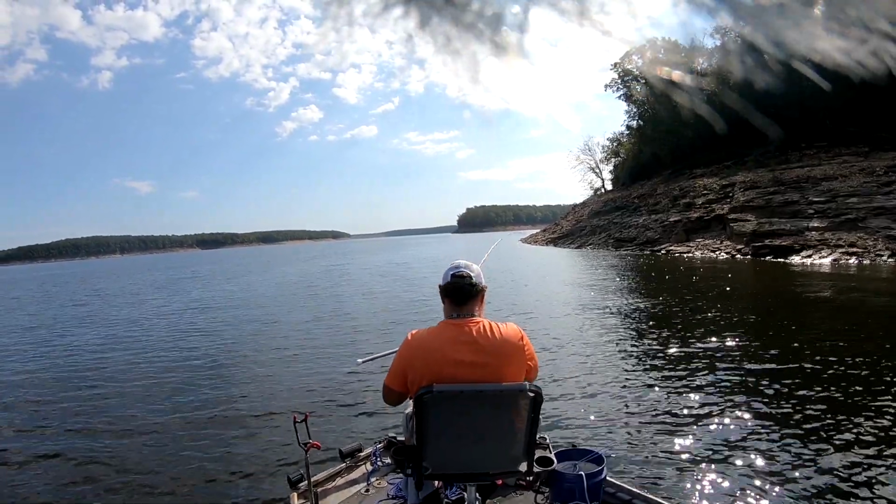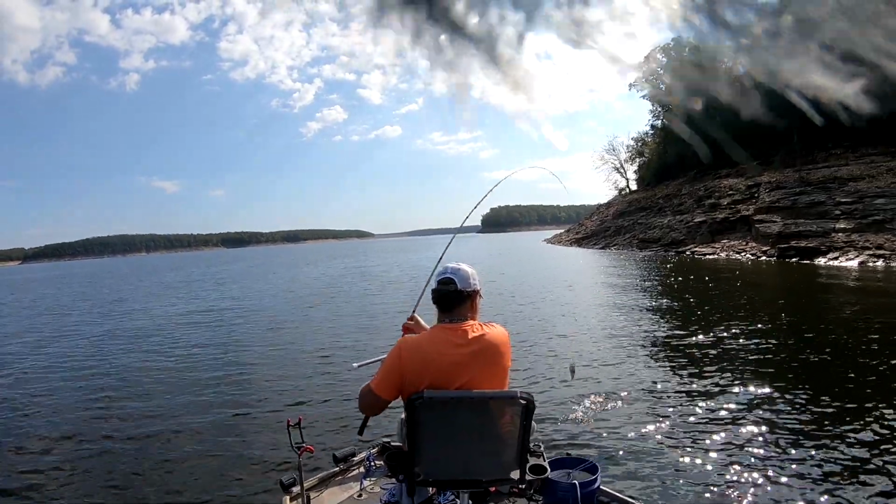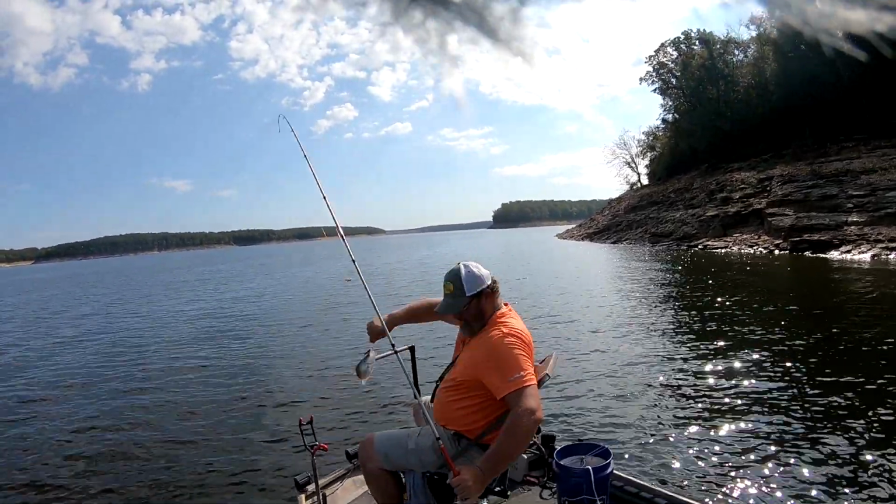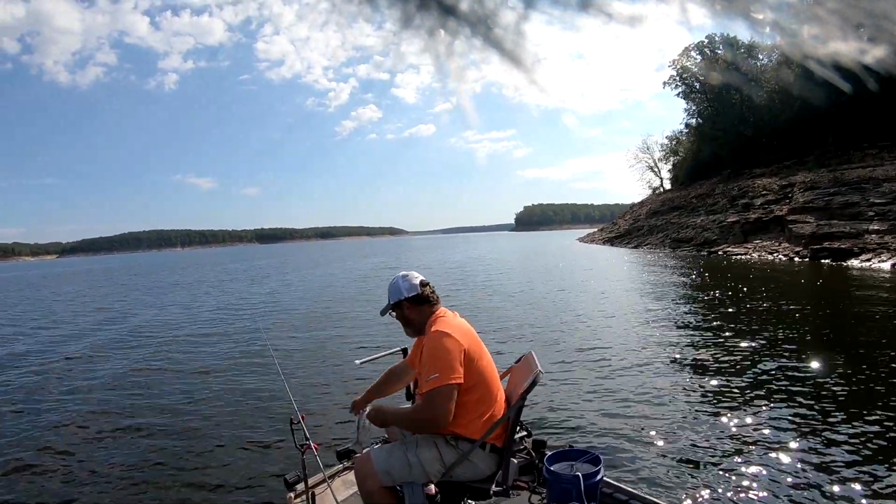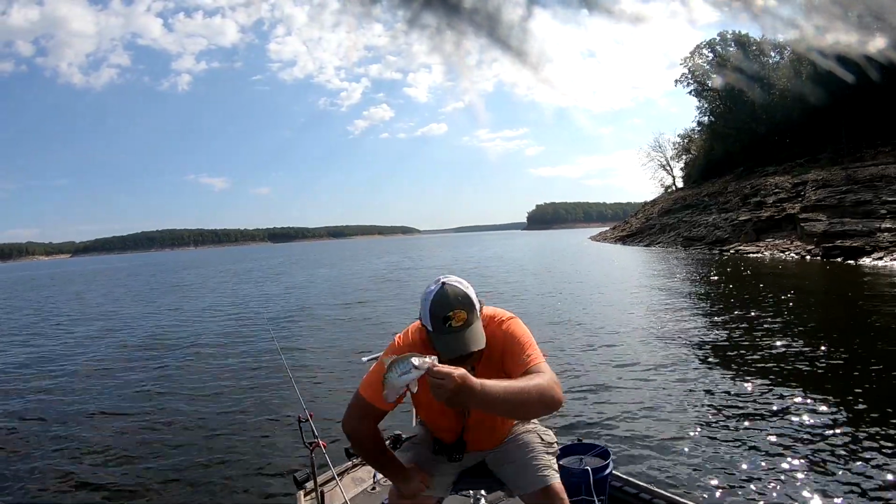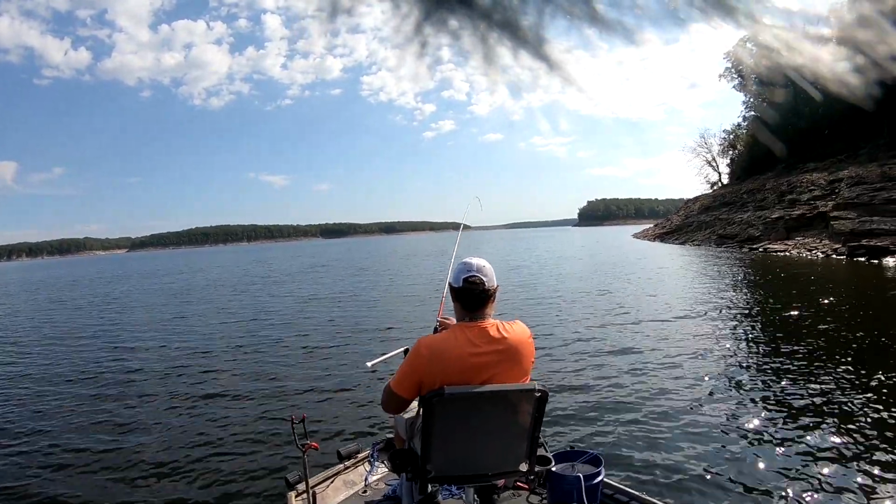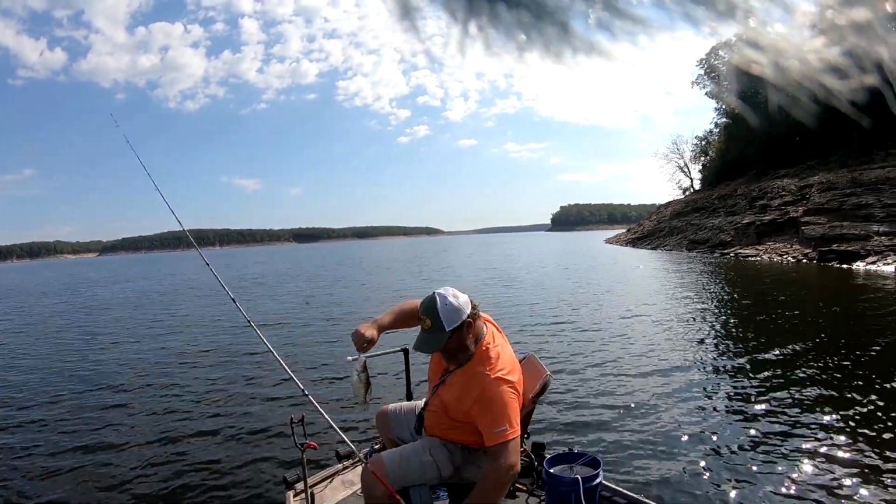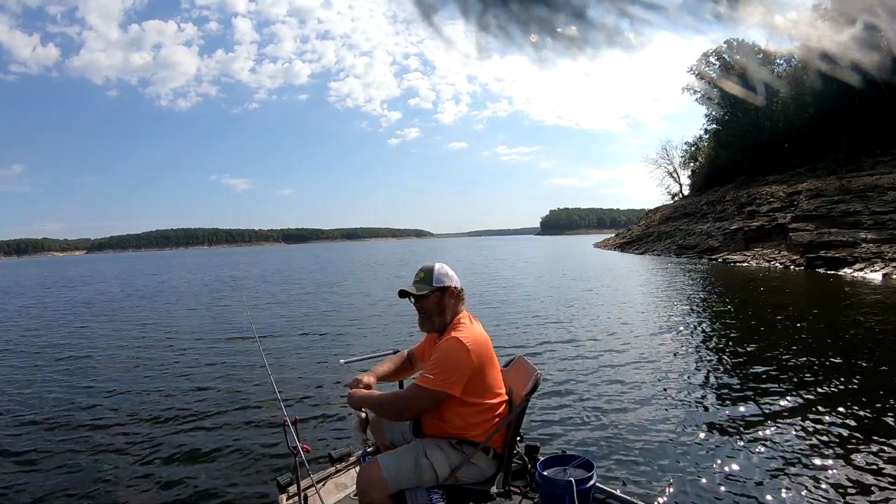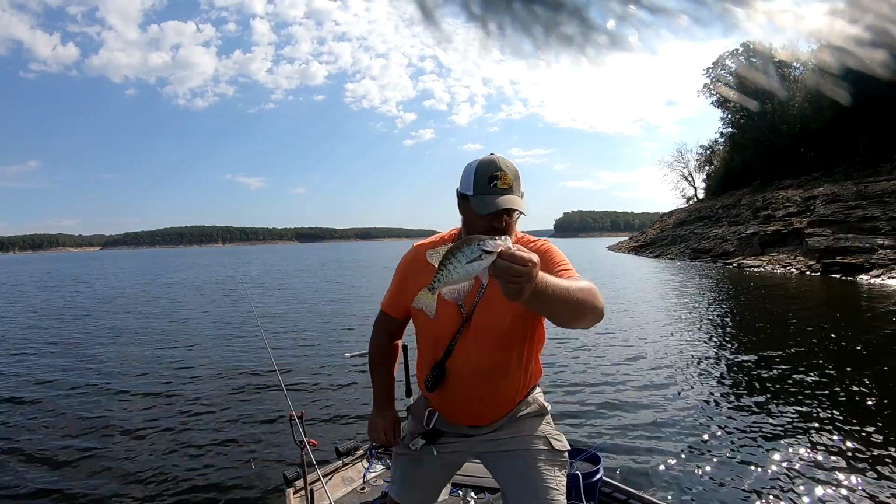There we go. Nice crappie. Found the nicer ones again. There we go, there's another one. Another big one. Another nice 10-incher. Go. 12.